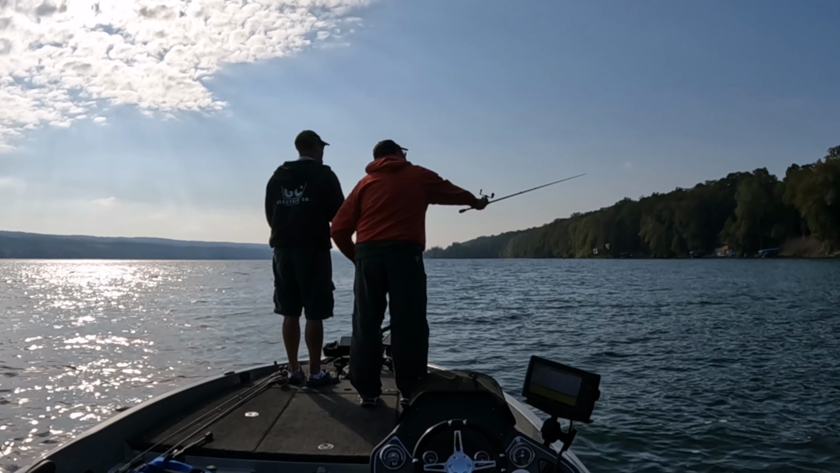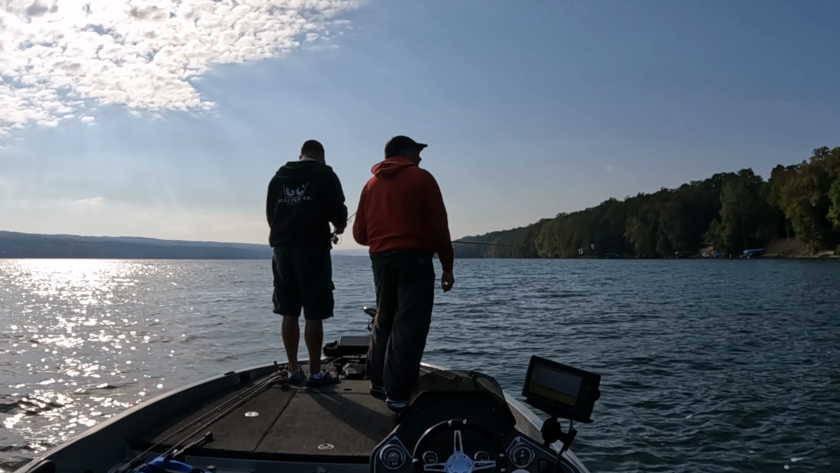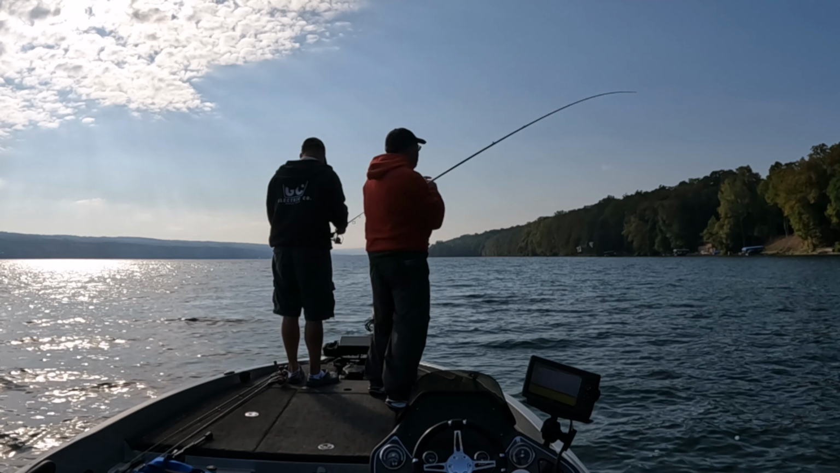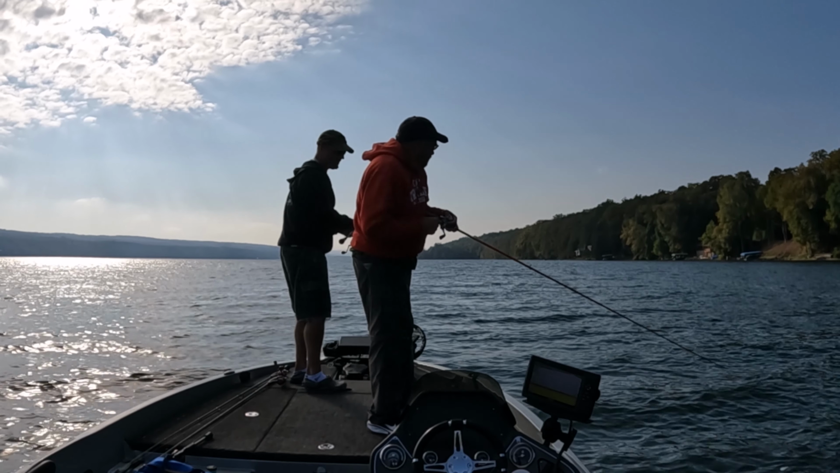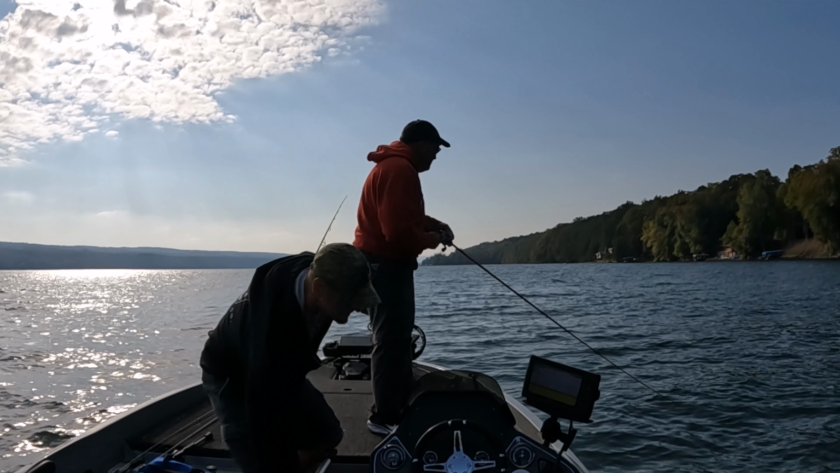Rope thing. Nice. Bass? I think so. You hit it on the way down, Judd. Yeah, this is a big fish. There's a big one. That's the big fish we saw.